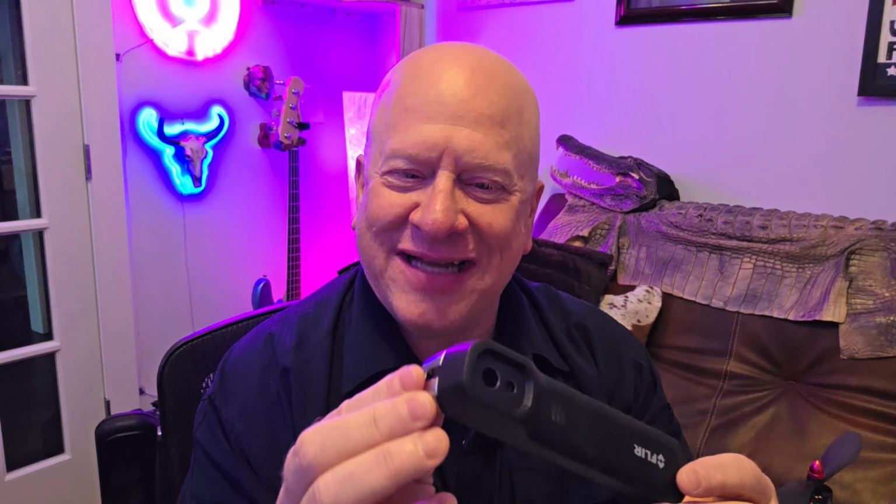that you can clip it onto. And then what I'm going to do is attach this to my DJI Air 3S and see how far away we can get with it and see if we can't use it on the drone. And I know this is handheld, close quarters, but yeah, why not? Let's give it a try.